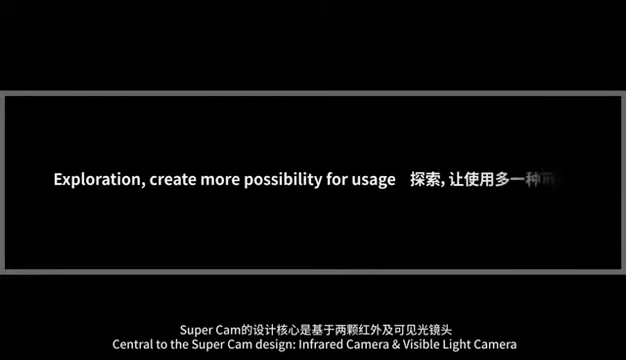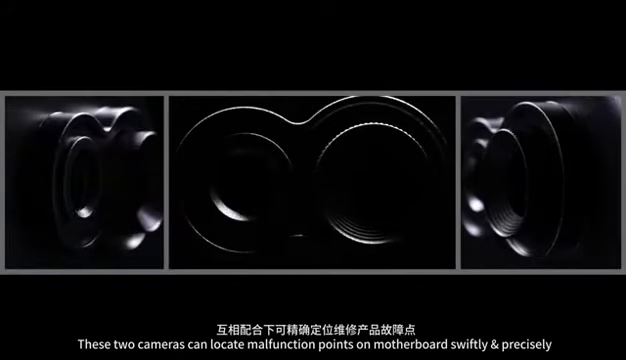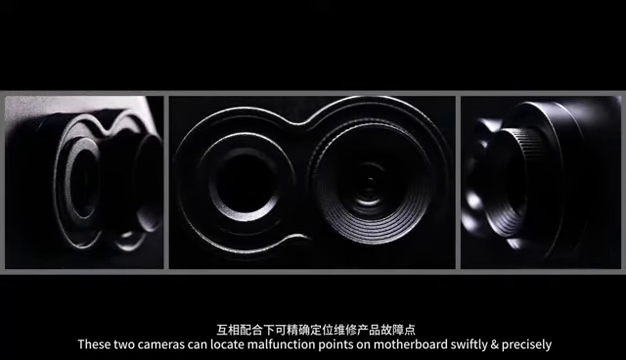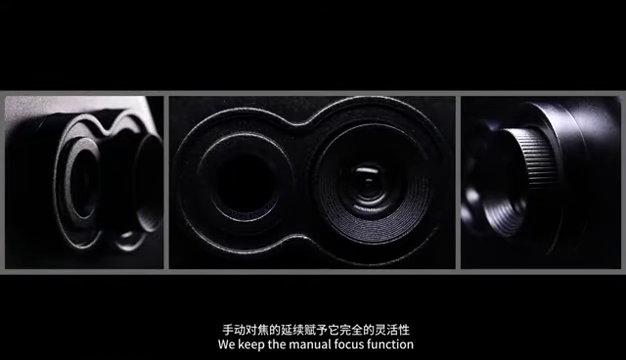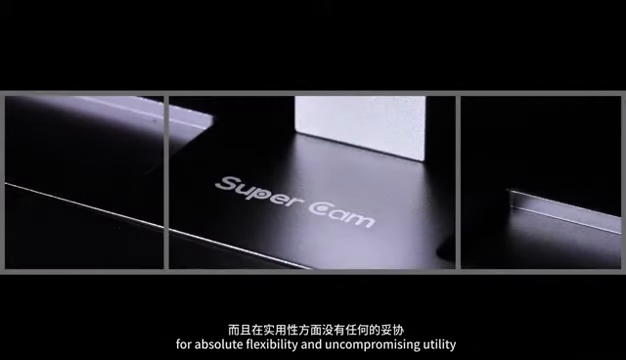Central to the SuperCam design are the infrared camera and the visible light camera. These two cameras can locate malfunction points on the motherboard swiftly and precisely. We keep the manual focus function for absolute flexibility and uncompromising utility.